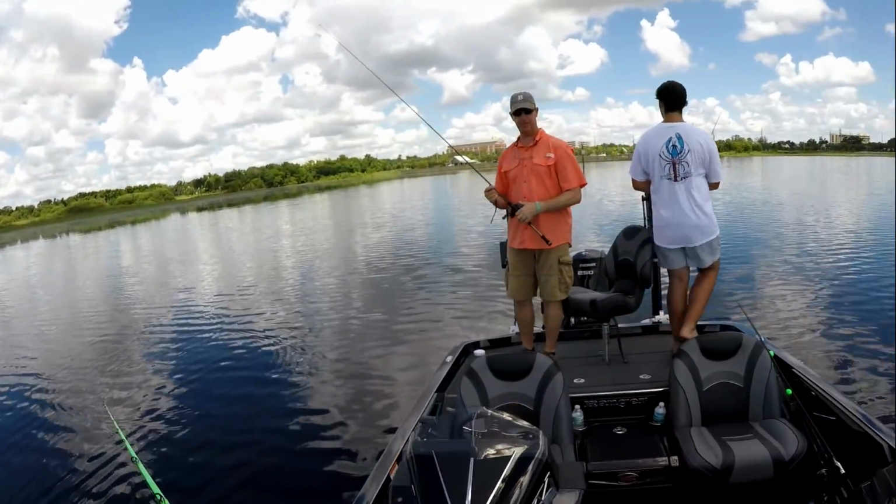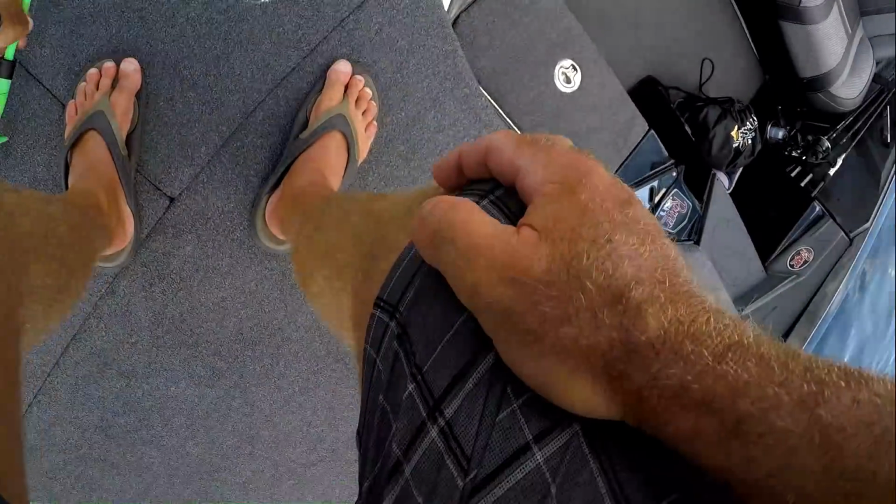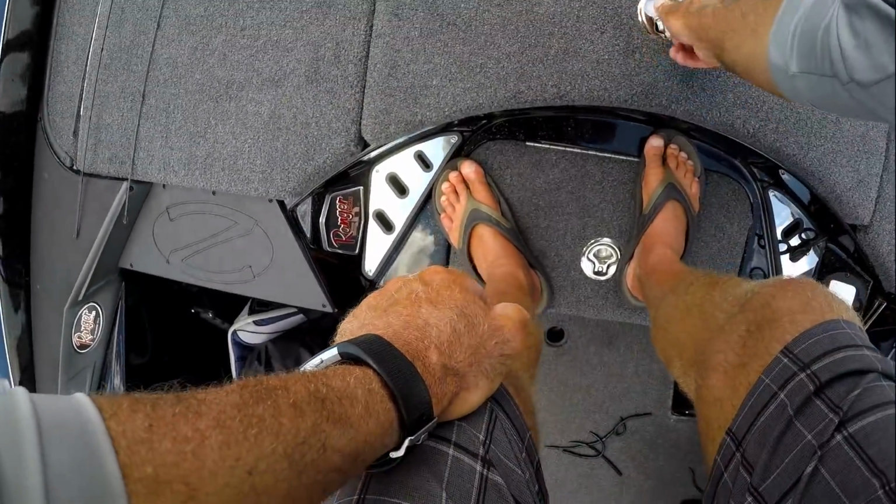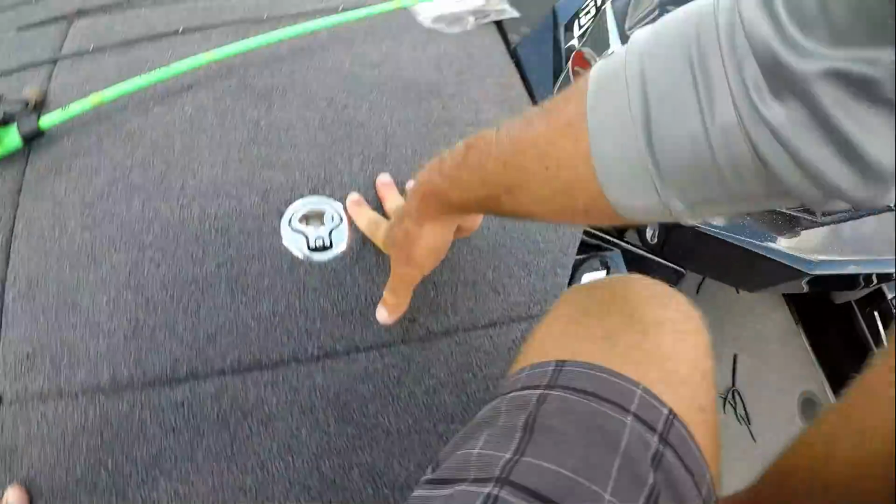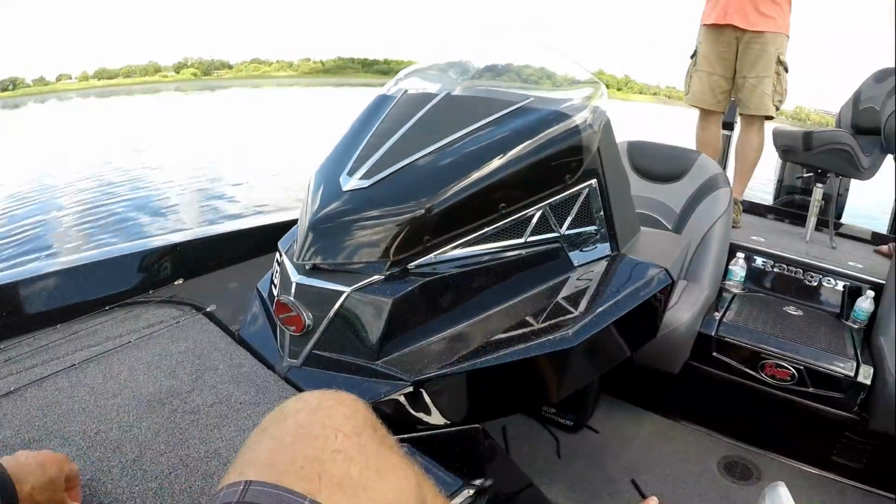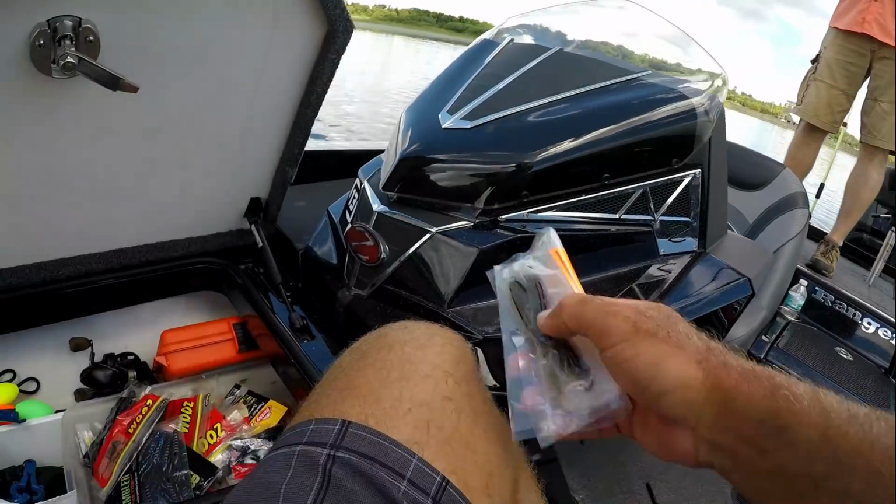You want to try a different kind of worm? Sure. It's a weird little deal, but let's see if it'll hit it, because they're not really hitting much of anything. It's the same weight and everything though. You're gonna think it's dumb, but it works.